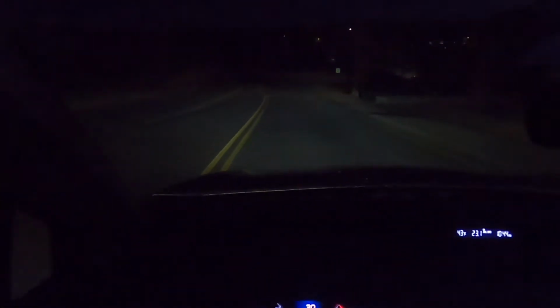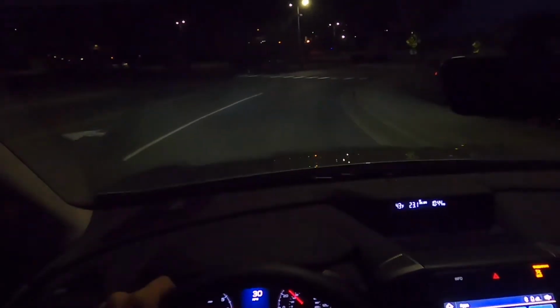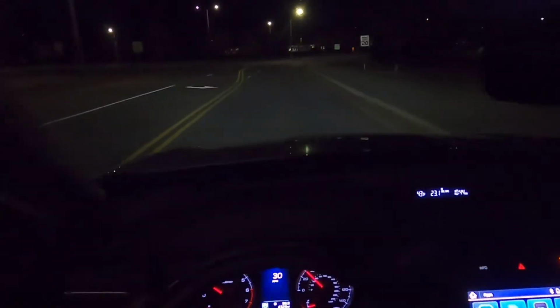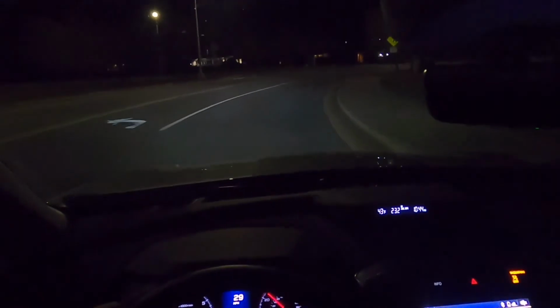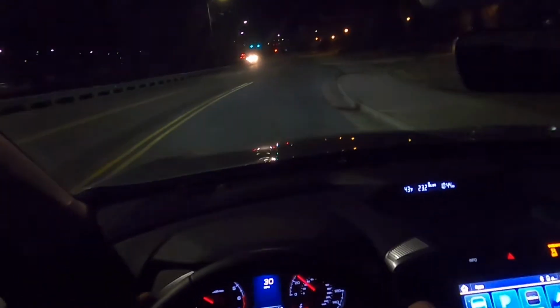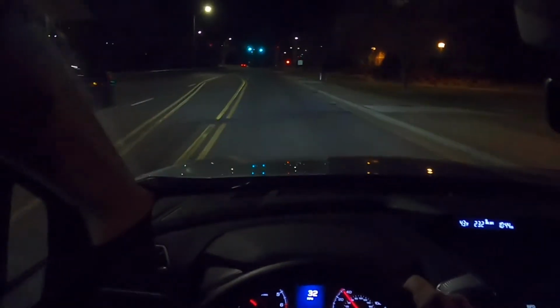What I also do like about it is that there's very minimal body roll. A lot of these bigger SUVs tend to have a significant amount of body roll. This one feels extraordinarily stable. The suspension on it is a little rough, considering its class of vehicle, but I actually kind of like that because you feel a little bit more stable when you're going around these curves. You don't feel like you're driving a boat. It feels very solid, very planted, and confident. And that's what I really do like about it.